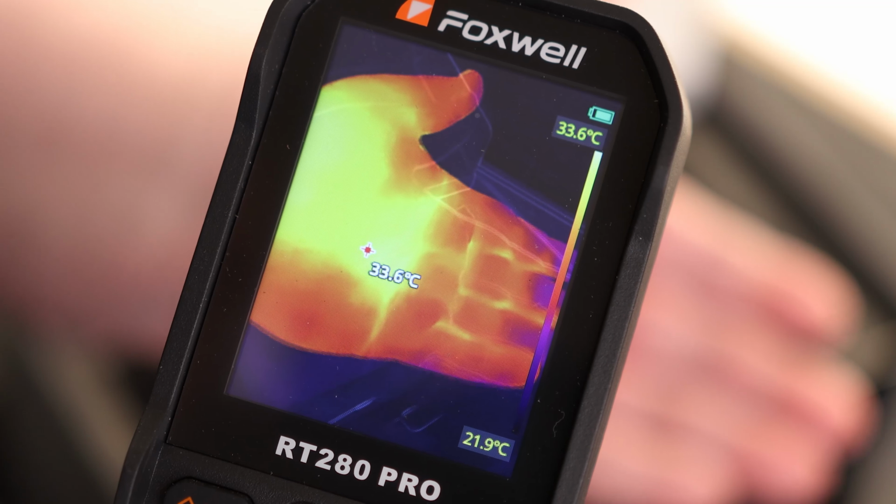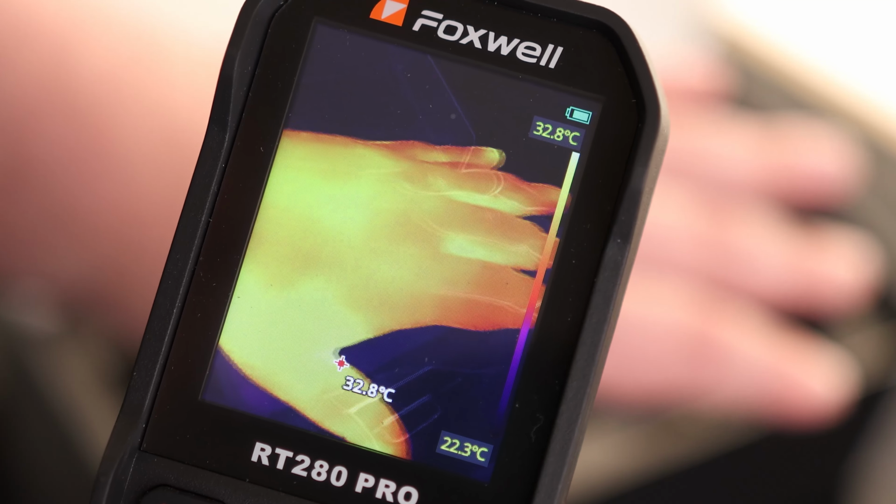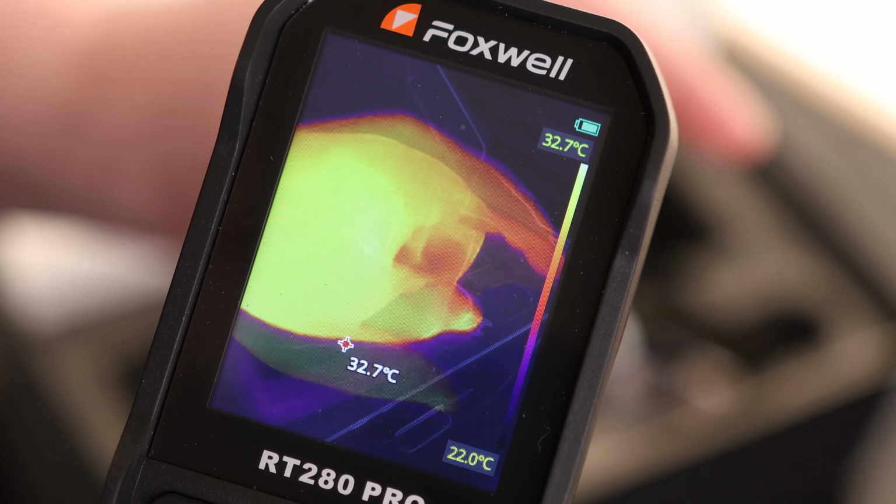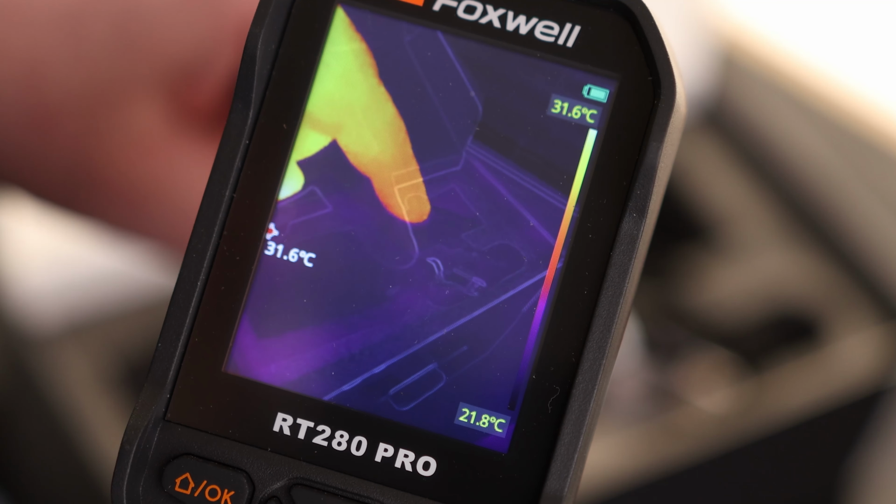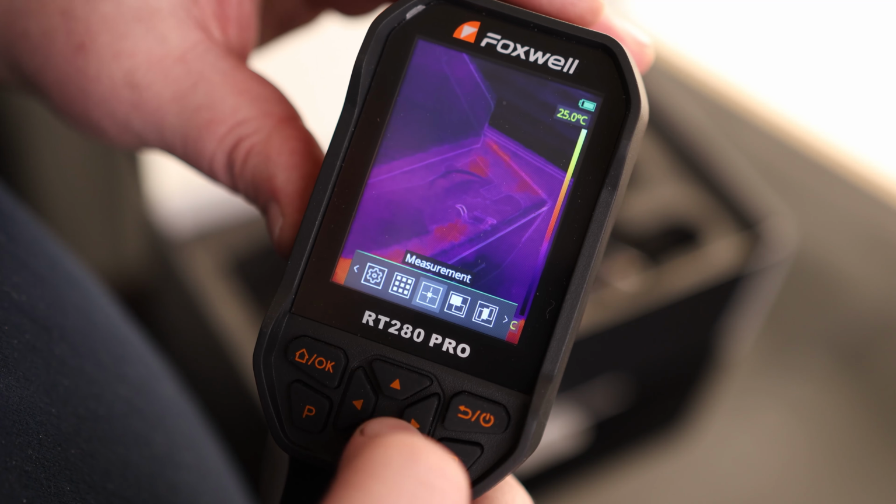So with that, we can see we got that little red dot that is following around the hottest spot in the image, so that way you can actually see exactly what that hot image is. You can see at the top we got 32 degrees Celsius at the hottest spot, and we got 21 degrees Celsius at the coldest spot. And you can use all the information on the inside to determine what is actually hot and cold. So very nice display for that.